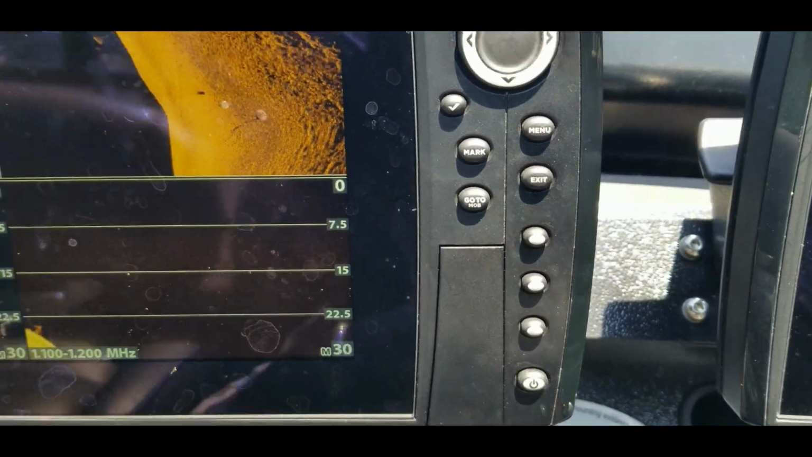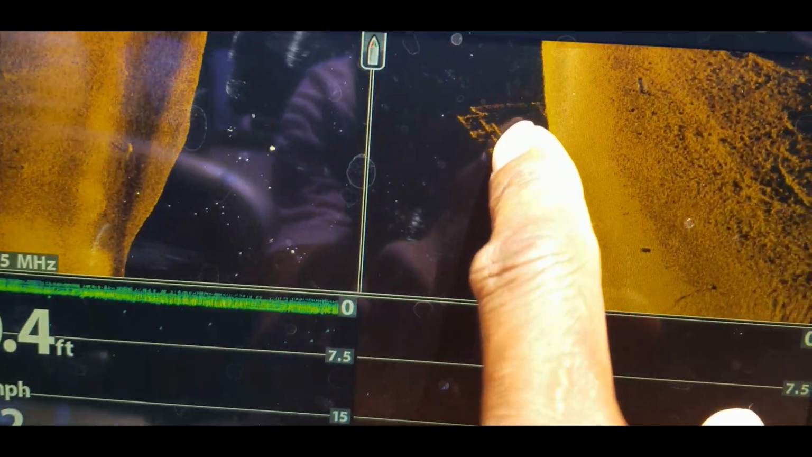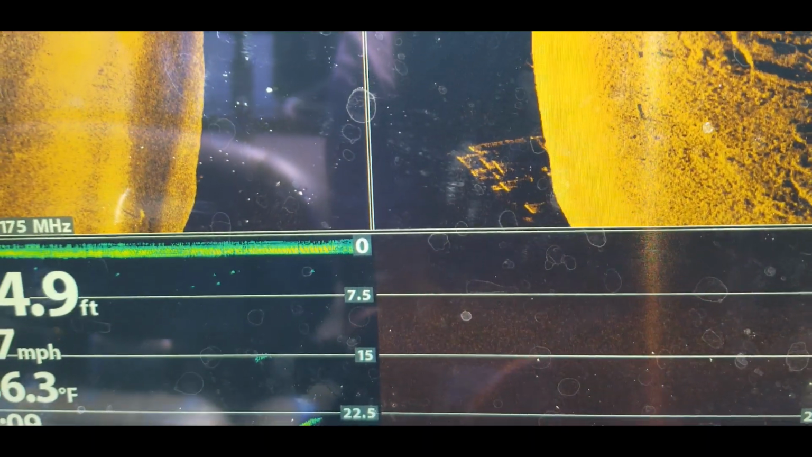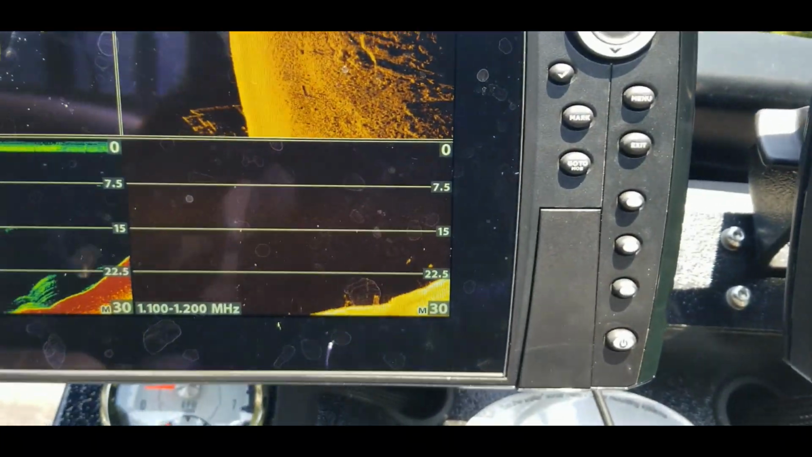All right, so let's go ahead and slow down a little bit just so we can kind of get a better look. There's that dock right there. And like I was saying, if you take the time, you can actually dial that in to where you can see any type of cover structure. Sometimes you can see fish on that side imaging as you're going across these docks.